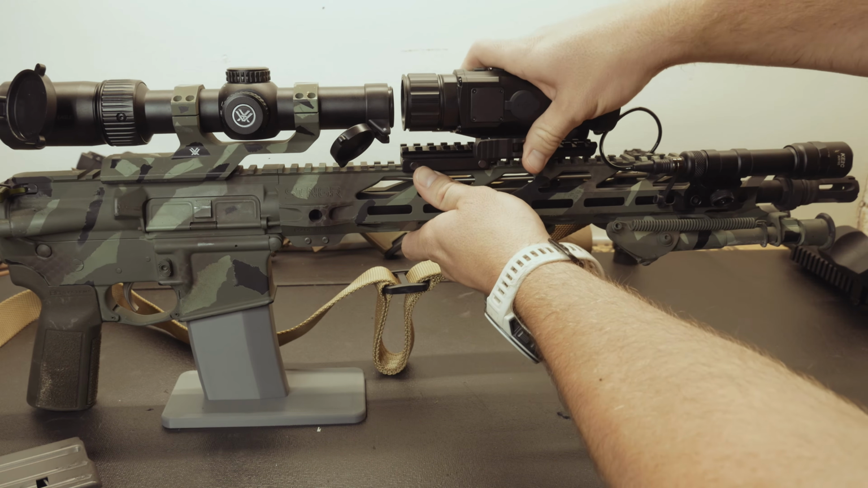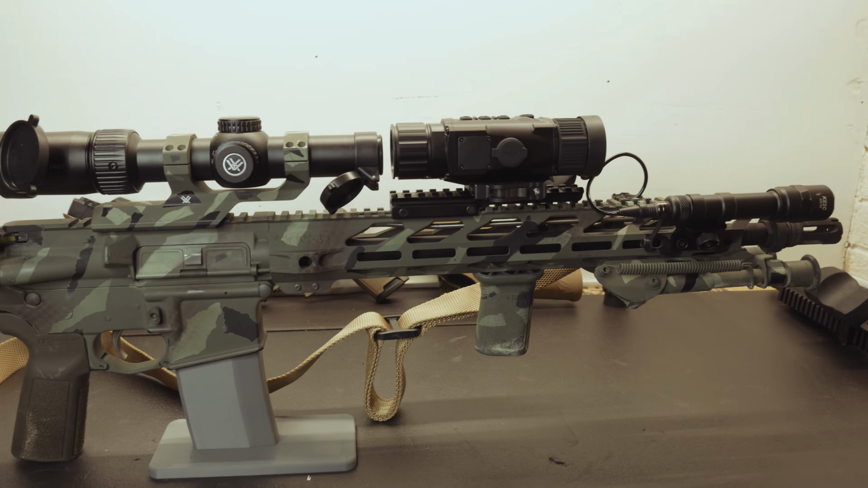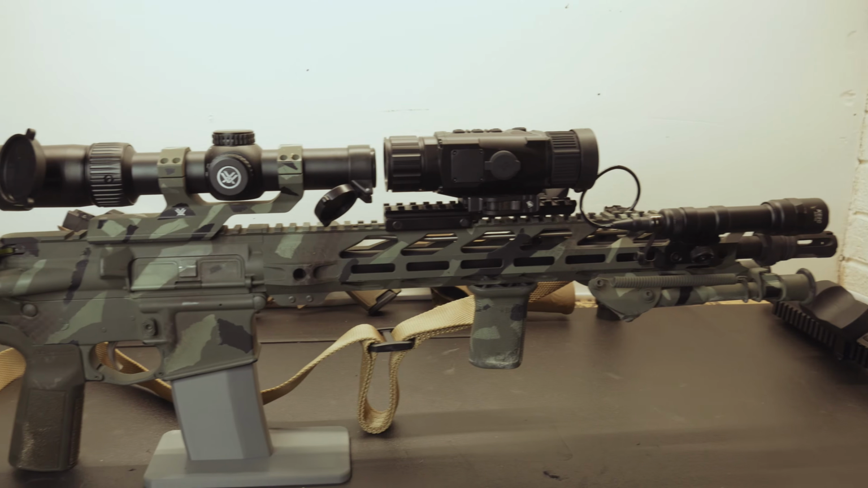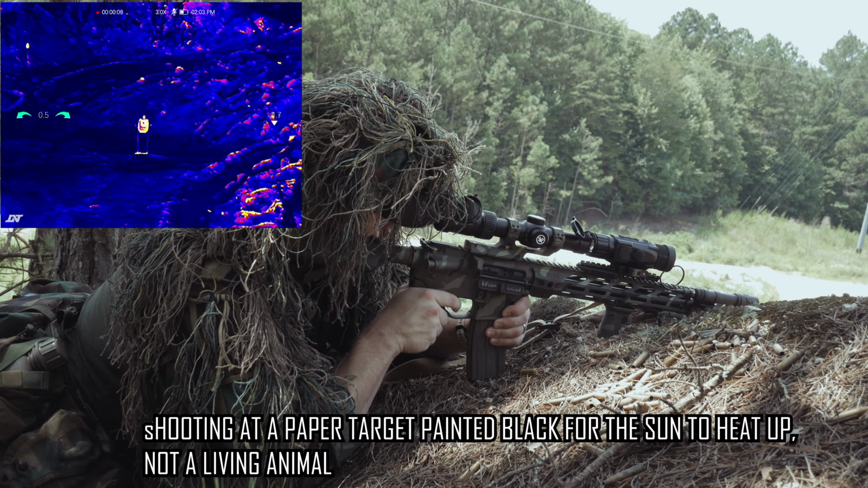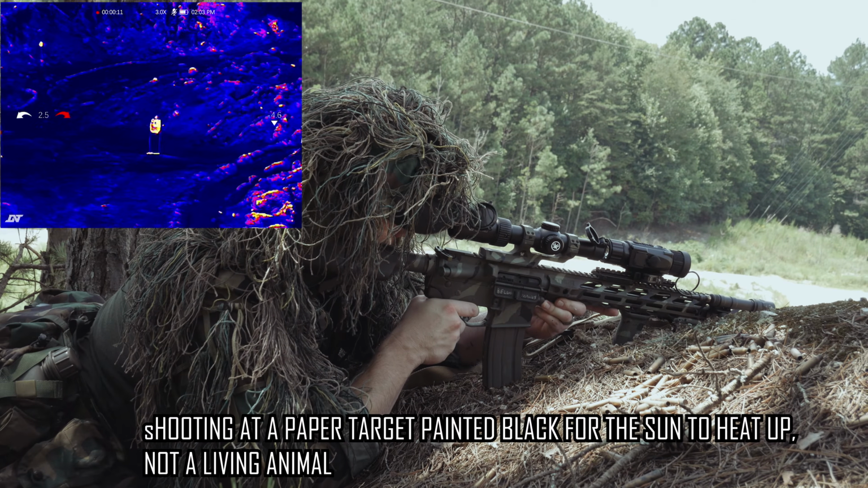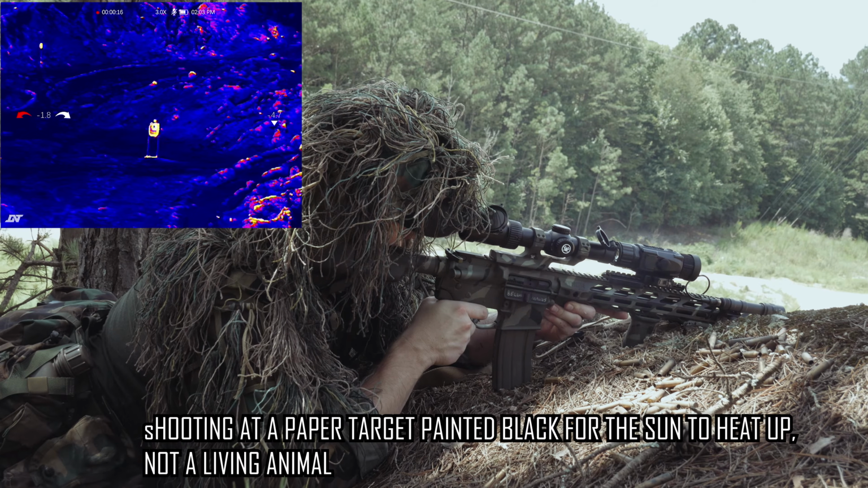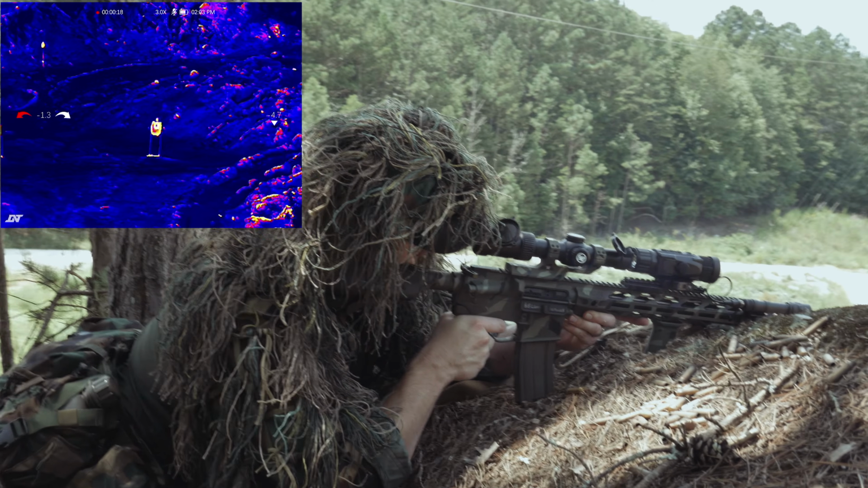So the interfacing with the Vortex Optics Strike Eagle LPVO does really good. Like putting it on there, I can run it up to about 3x or 4x before it gets kind of grainy and distorted. And I just leave using this as a clip-on or whatnot. At the ranges I was shooting, I just left it on the base 3x.